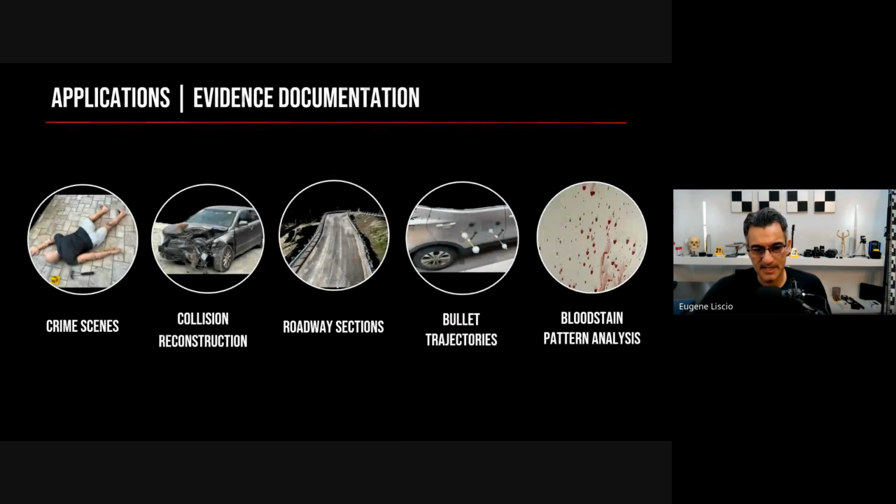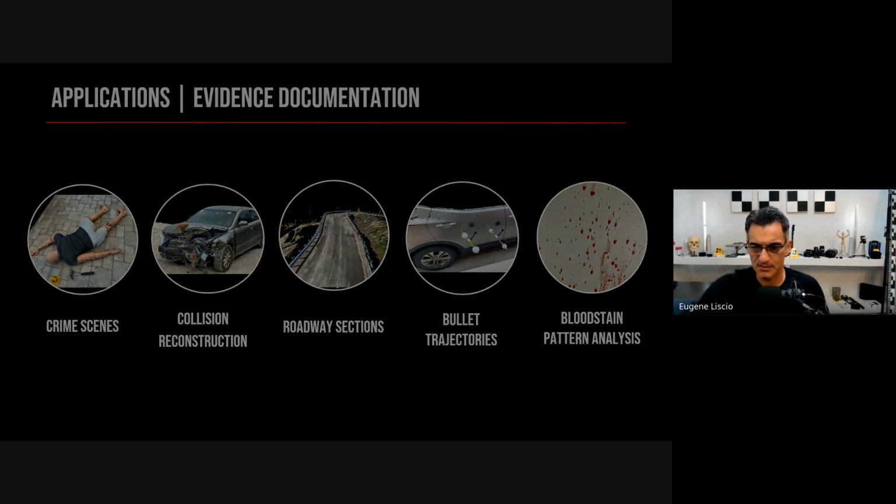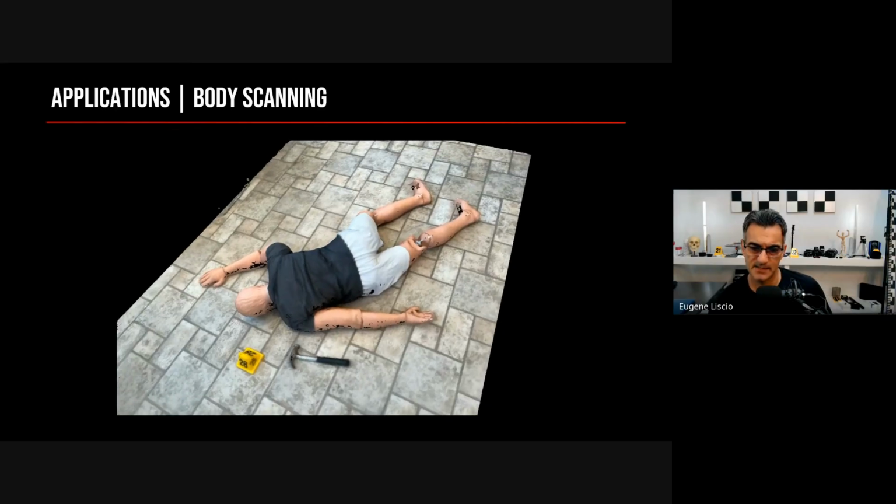Now, there's a number of applications for this, and we've done a number of studies. So crime scenes, collision reconstruction, roadway sections, bullet trajectories, bloodstain pattern analysis, a whole bunch of different things. We have some papers published on the website in this area. But let me run through some examples just to show you the quality of the data that you can get.